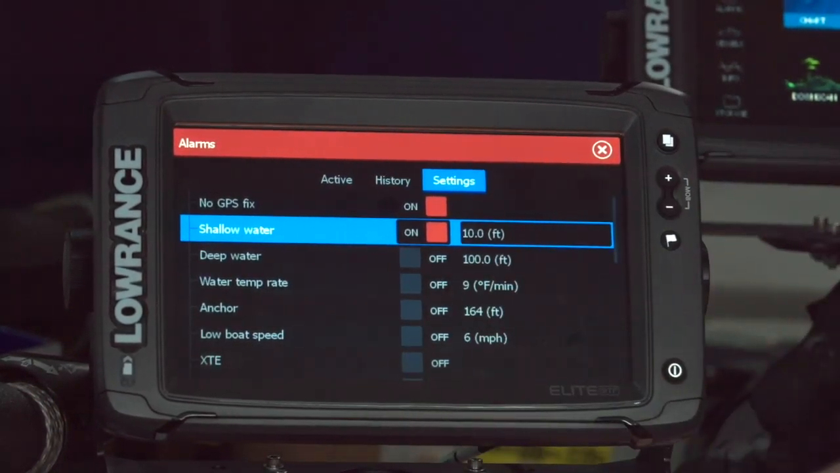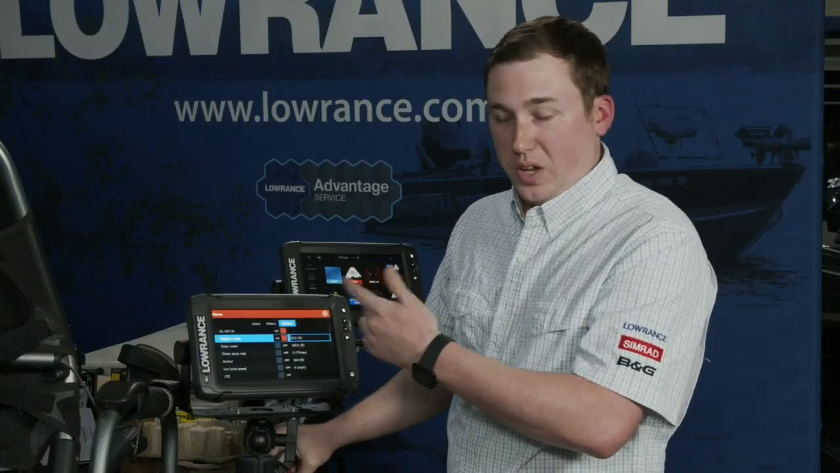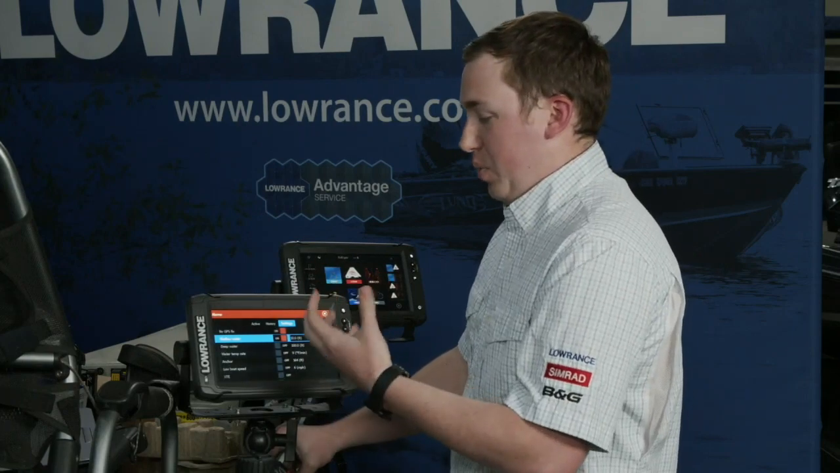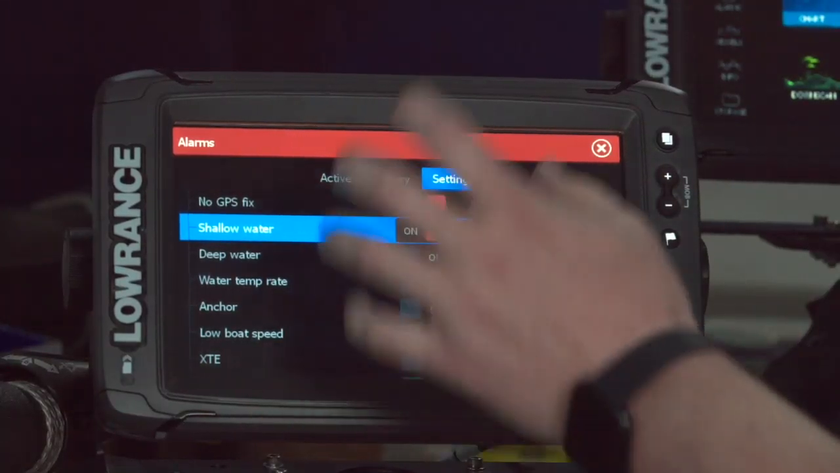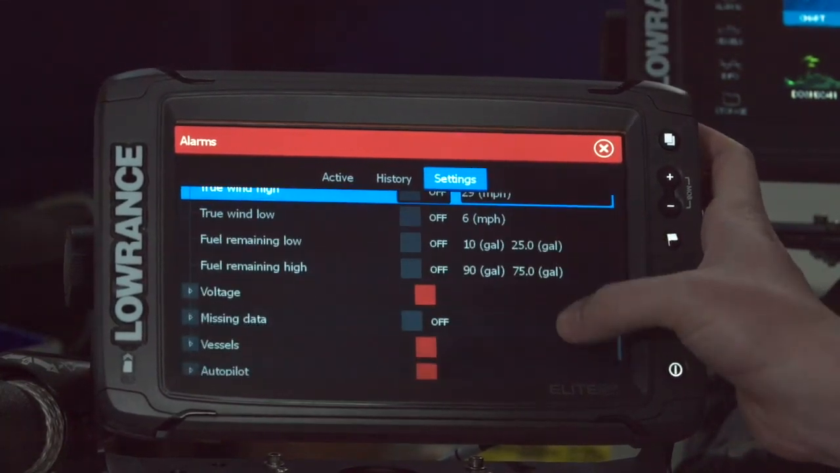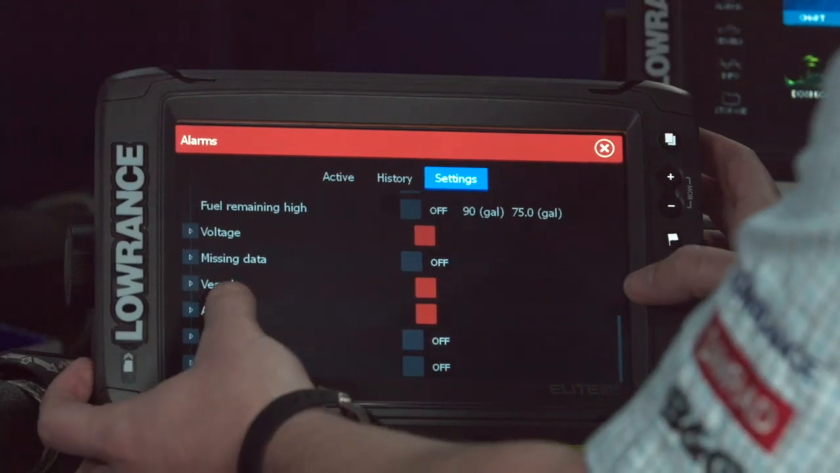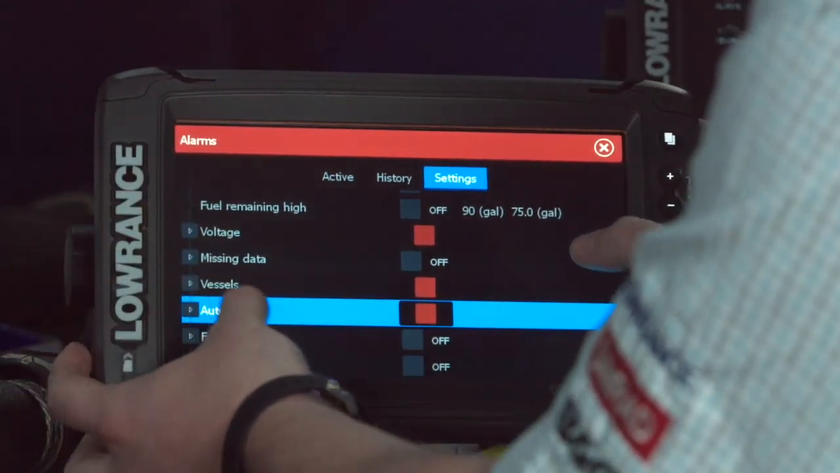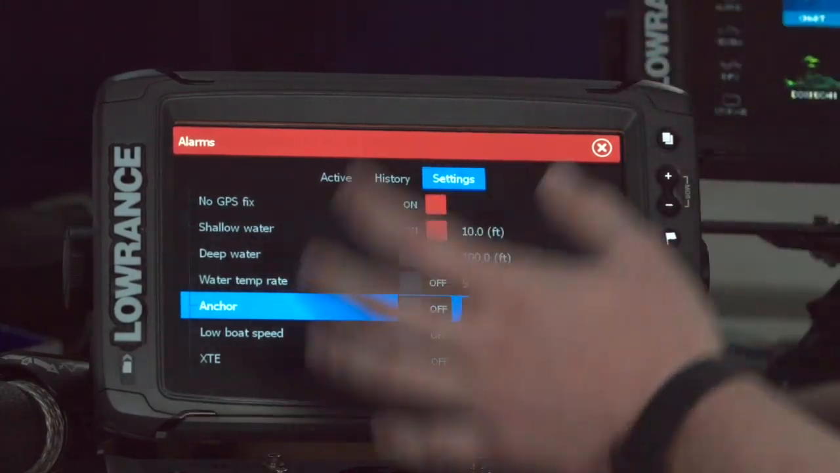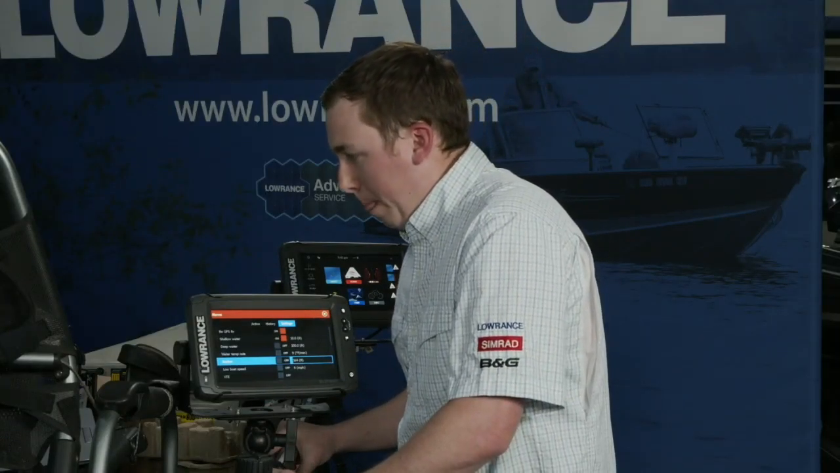So now if my sonar depth shows 10 feet, this thing will throw, you guys probably saw it do the no GPS fix alarm earlier. It'll make a bunch of beeps, and it'll pop a box up at me that says, hey, you're in shallow water. And I can set that up for any of the data in here. Some of these things will take a sensor, like you won't have any autopilot stuff if you don't have a Ghost trolling motor connected, or a MotorGuide connected. But there's a lot of different items in there you can set up an alarm for.